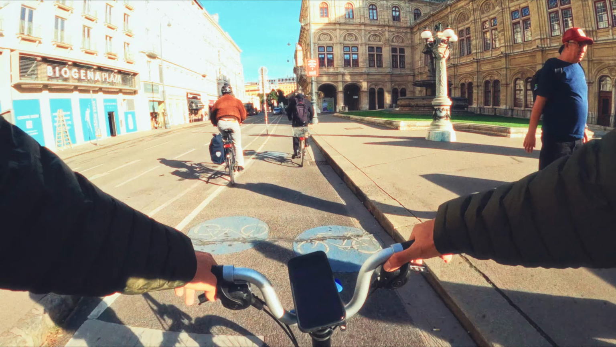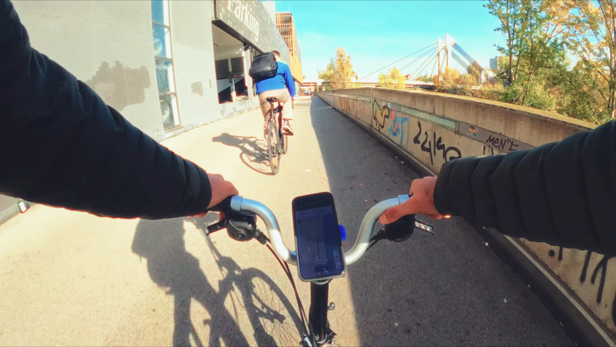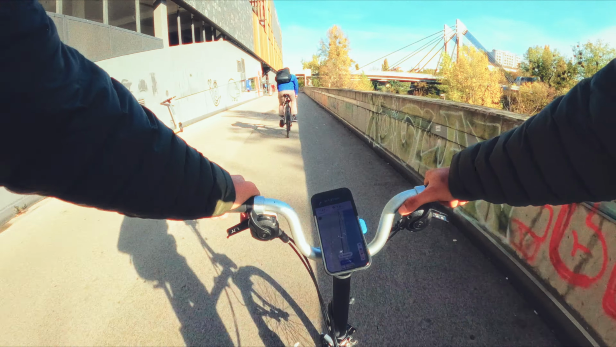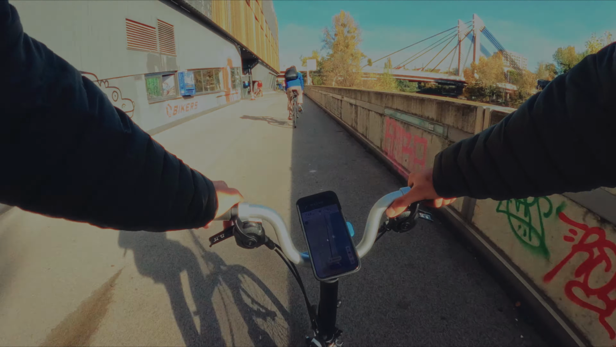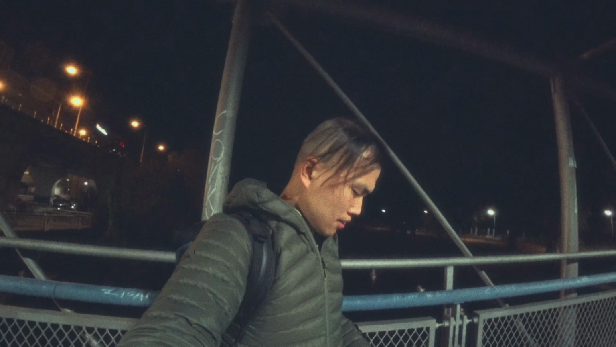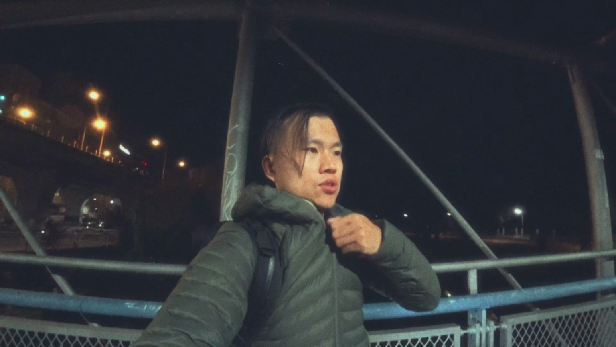In the last video, I took my Brompton to the office. Since it's my last day in Vienna, I was determined to go for that ride after work no matter what. Now it's 6 PM and I was finally free for the evening. Yeah, the weather should be fine, it just will be really cold and freezing. So, with nothing holding me back, I set out for a long ride.